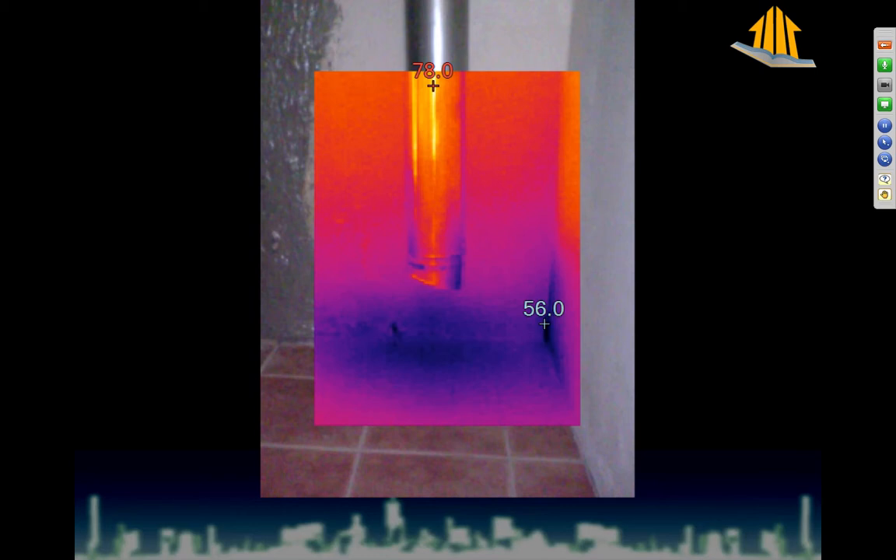If you have the diagnostics to show that it's not necessary, what we do is just tape this up when we proceed with our testing, and find out what it's like if it's not even there. Then you know for a fact. So my superpower is this.